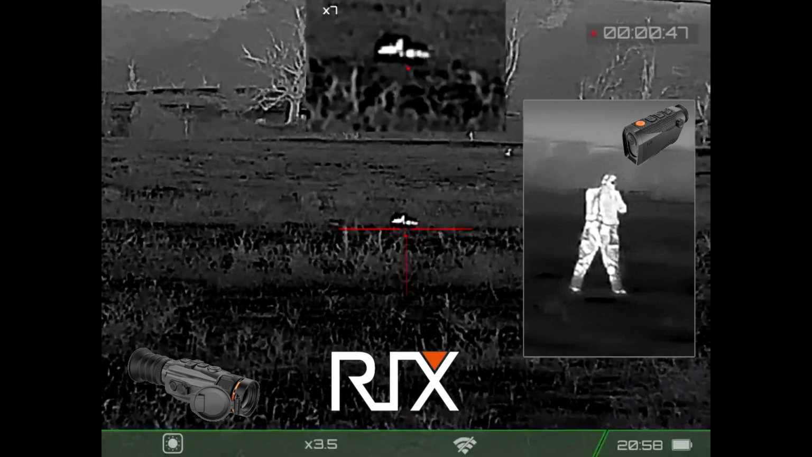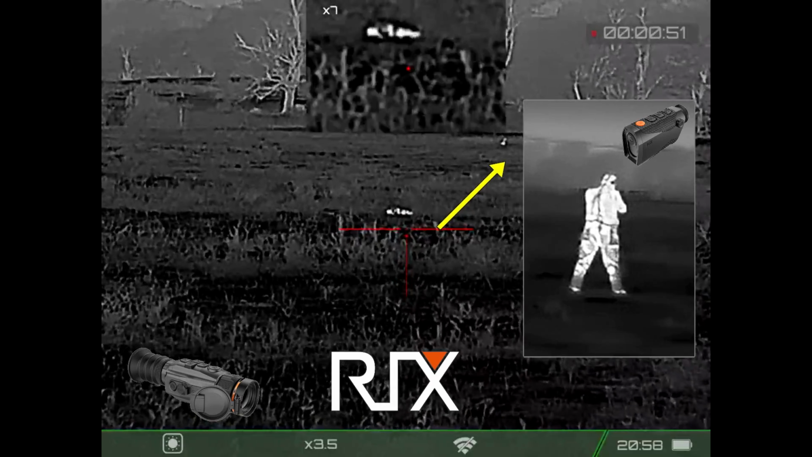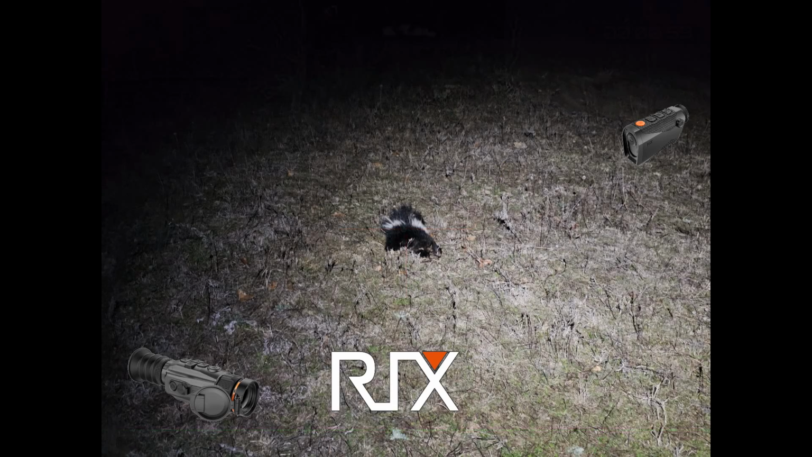Now I'd hoped to continue by going after this next skunk that you see there in the distance, but unfortunately it had disappeared after I'd gotten photographs taken.